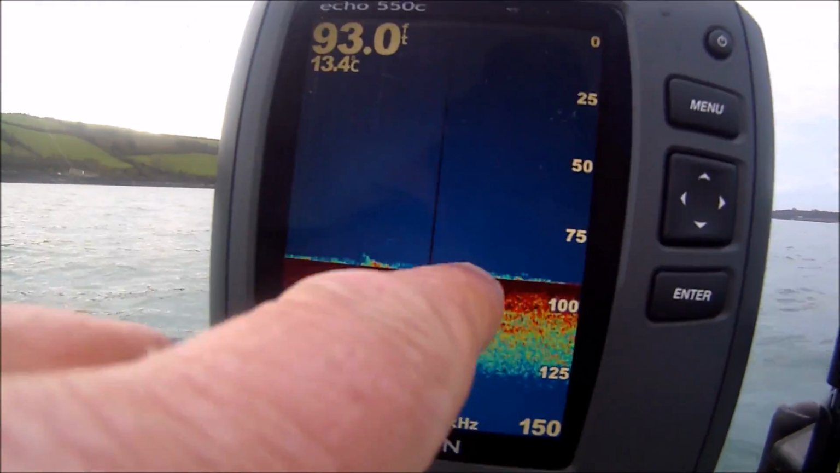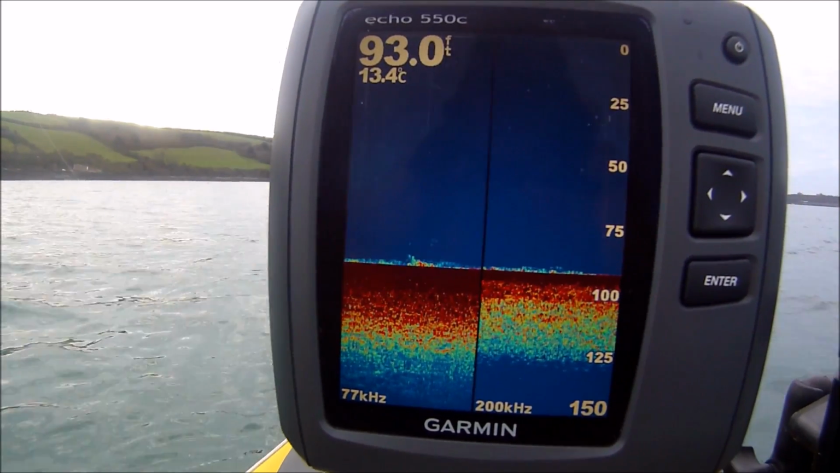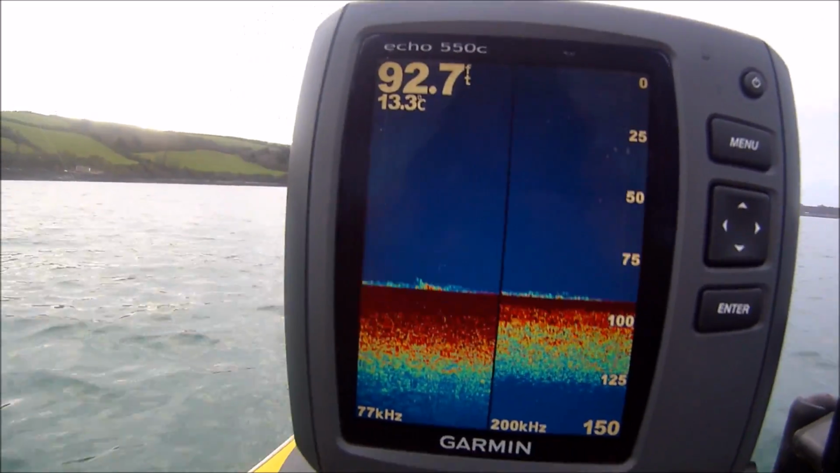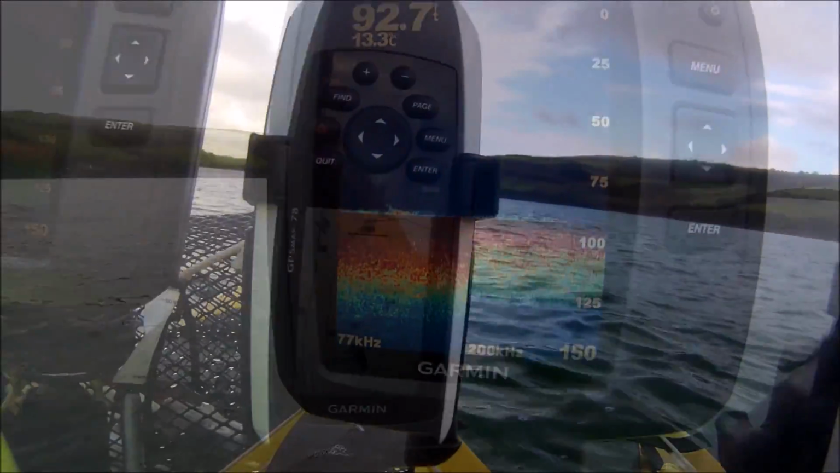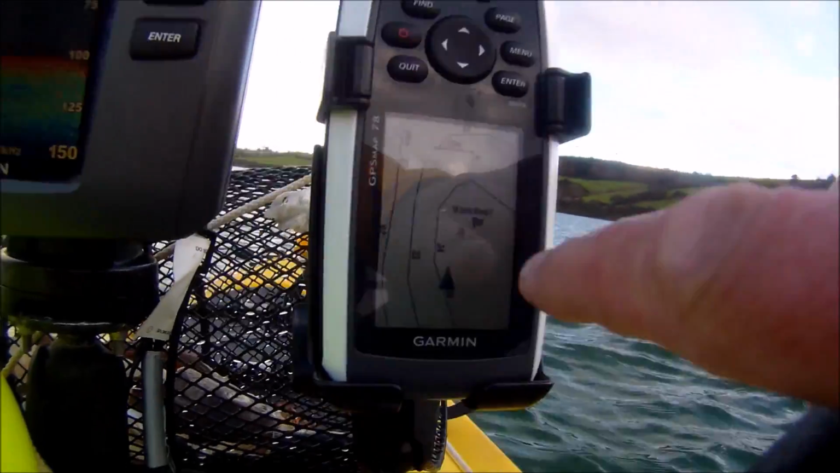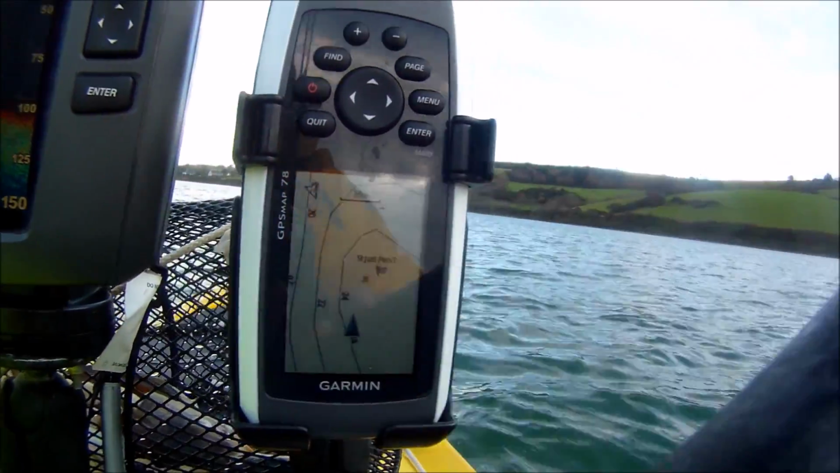Even when bait fishing at anchor, you sometimes see shoals of fish moving along the bottom, which is then followed by a bite on the rod tip. With the addition of a GPS, a fish finder can help locate and log new marks you stumble across, marks that may prove productive in the future.